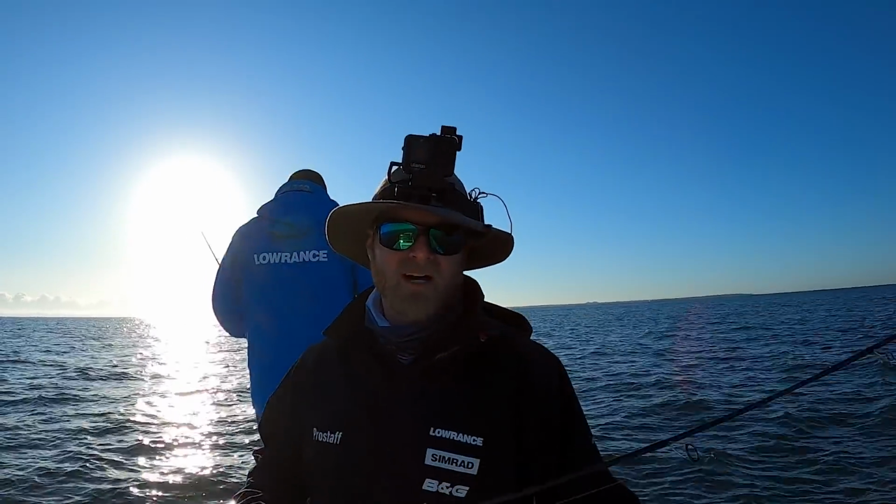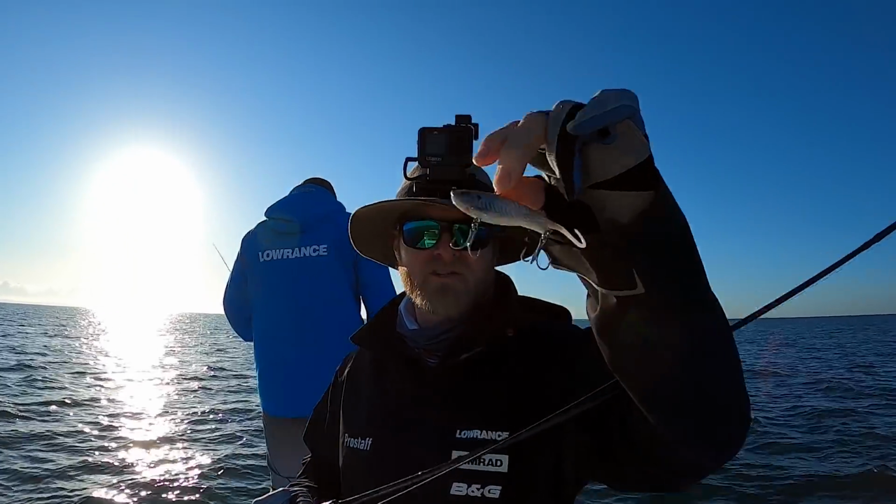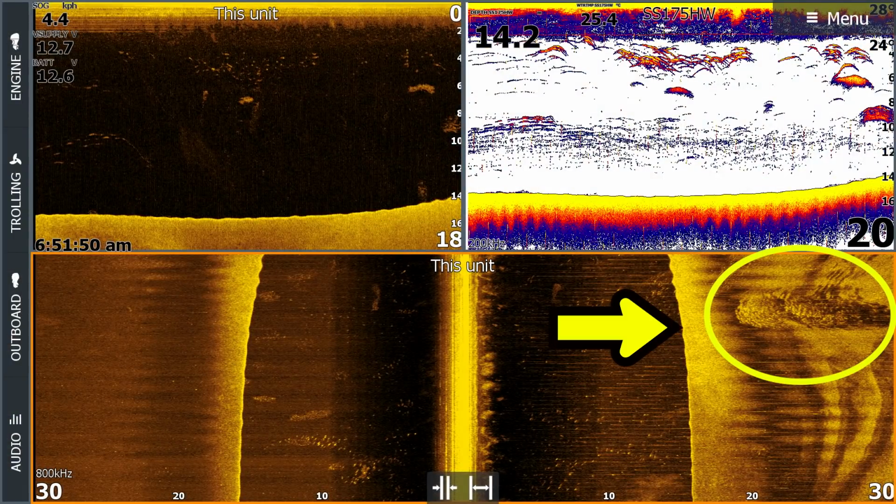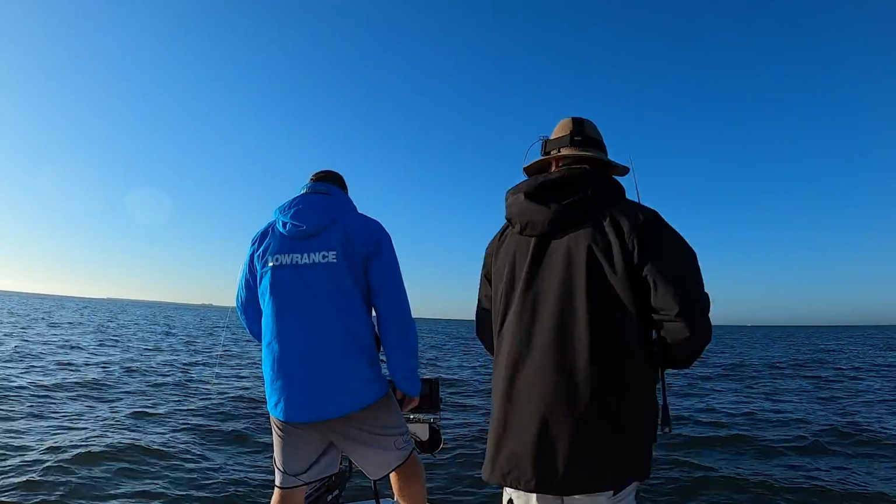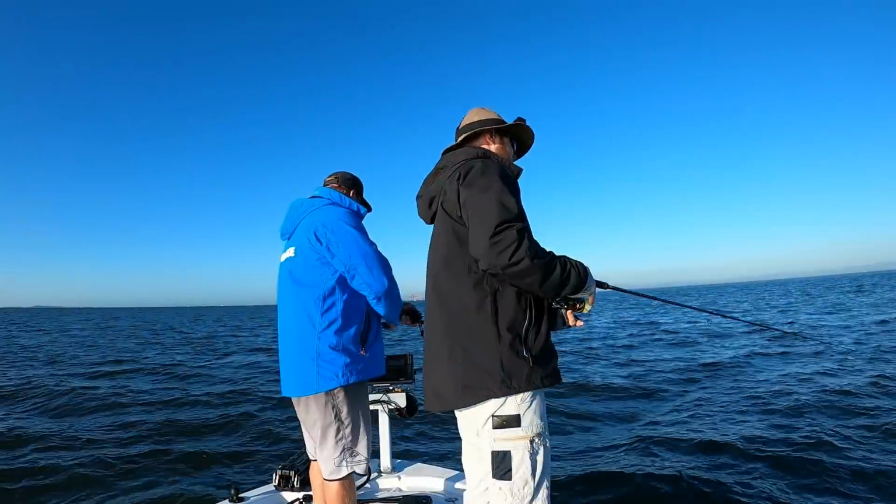Righto guys, so we've just marked a big school of something, suspected jewfish. We're going to drop some fish traps down and see if we can get one to chew. This is what they look like on the sounder. A little screenshot for you, courtesy of Whytey. But yeah, it's a good sign. That's a lot of fish there. Hopefully we can get a bite out of one. Is that them there? Yeah. So they should be right here.